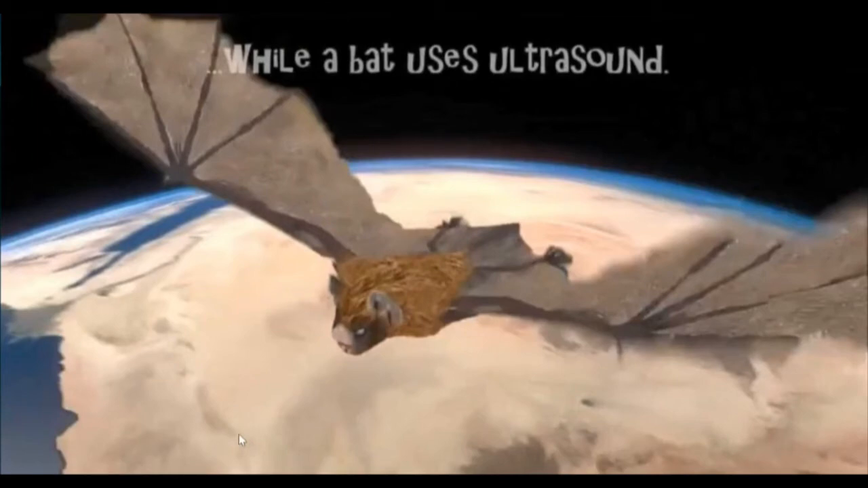So the same concept has been implemented in microwave remote sensing or in radar. However, in this case, instead of ultrasound, we are using microwave energy, and the concept is the same. The bat throws pulses of ultrasound, and in our case, we are throwing pulses of microwave energy.